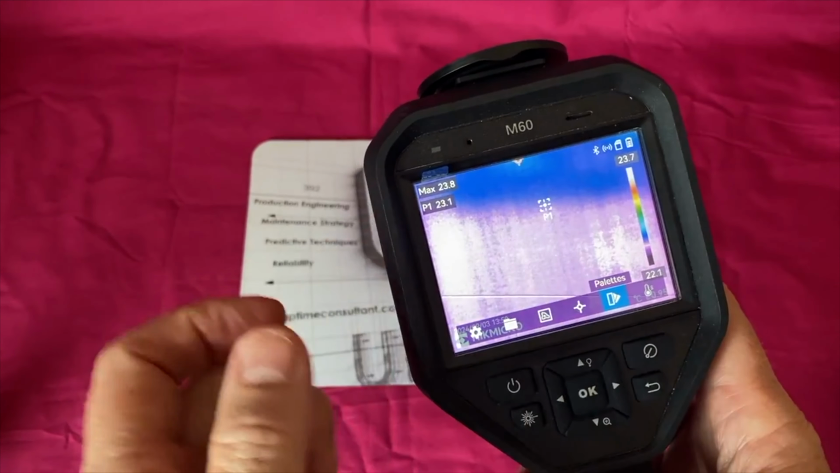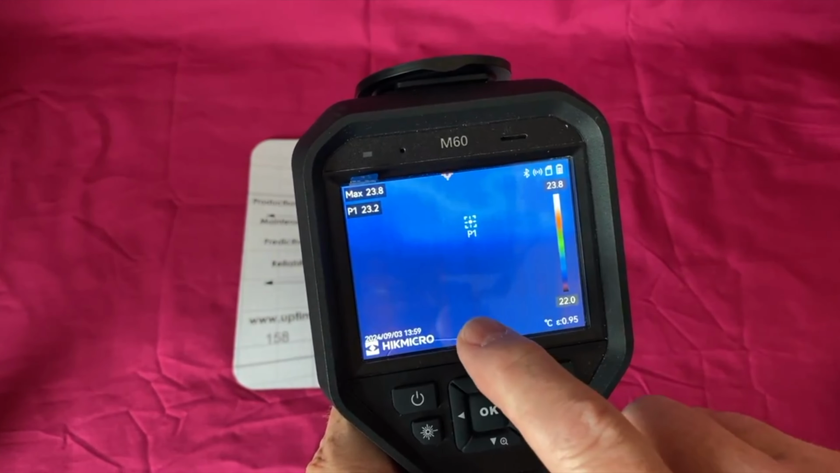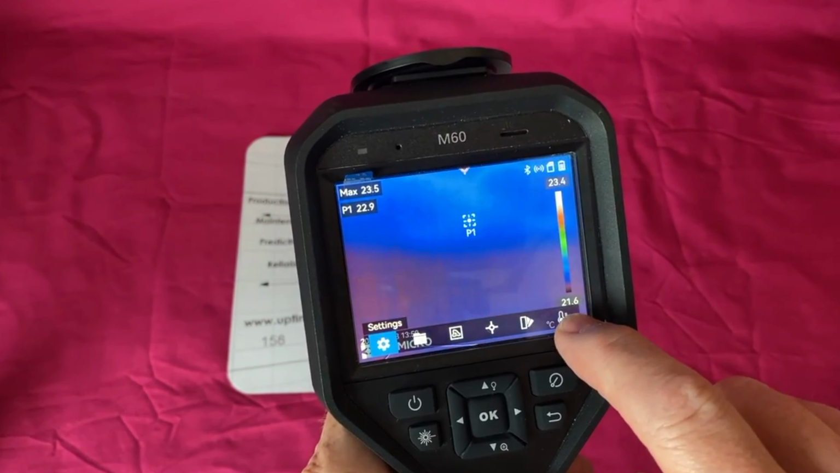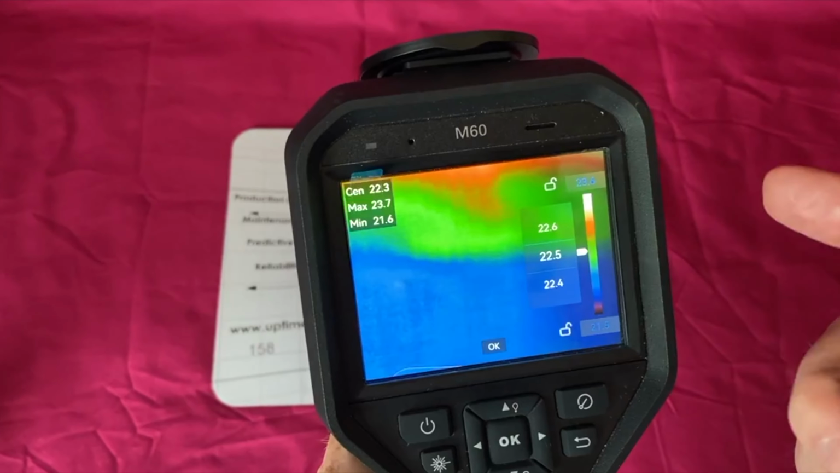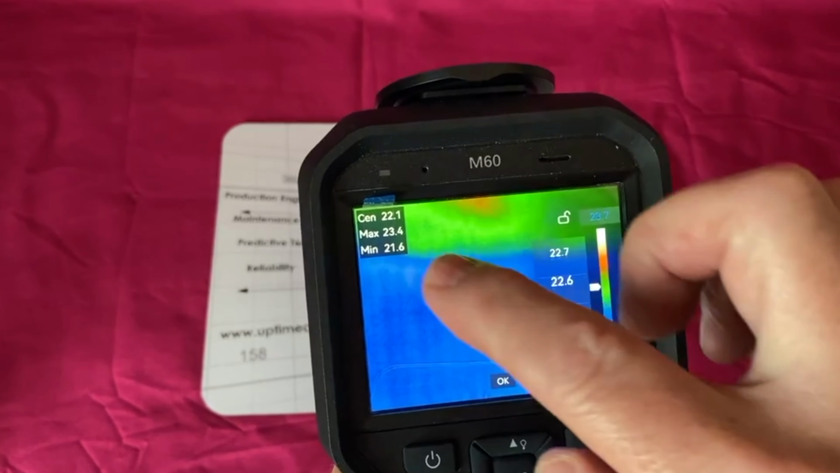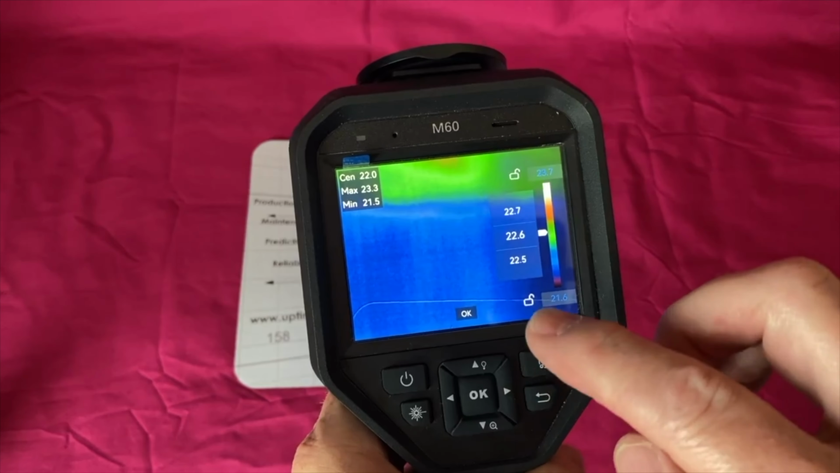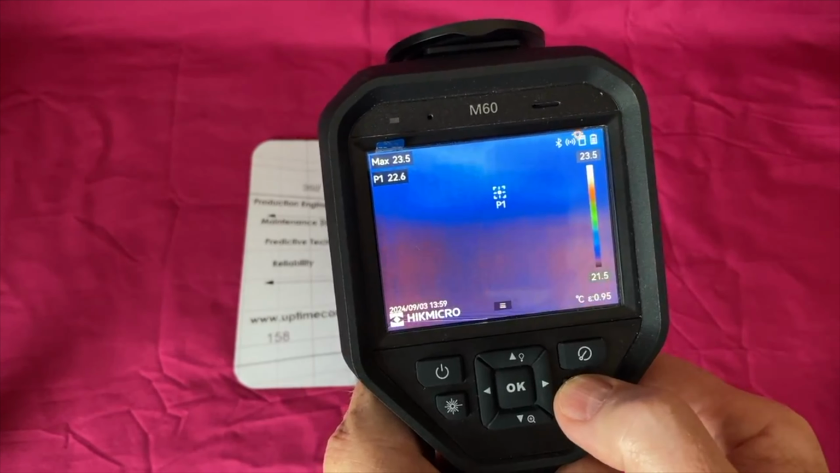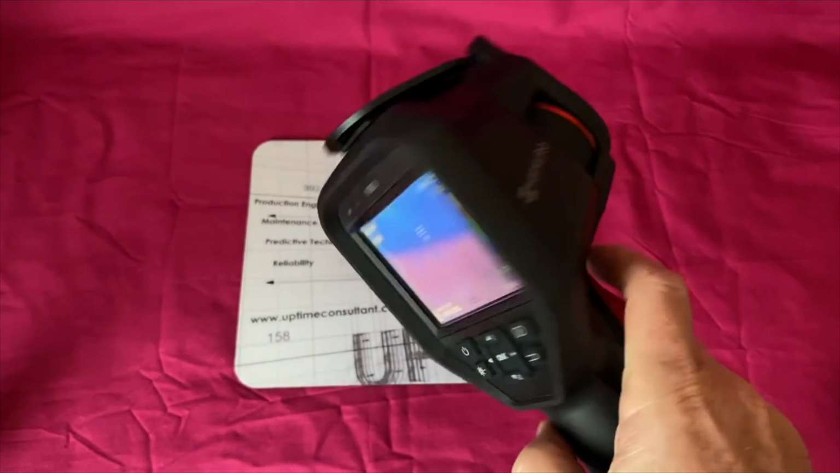You can do obviously all these controls as well via the touch screen. Yeah, you can use the controls here on the screen. So if we wanted to go, say we go to temperature here. I'm on auto at the moment, but I might want to go manual. So now I can adjust the midpoint there, and you can also adjust the upper and lower limits on that. I found in use that using one thumb was the easiest way to navigate this.